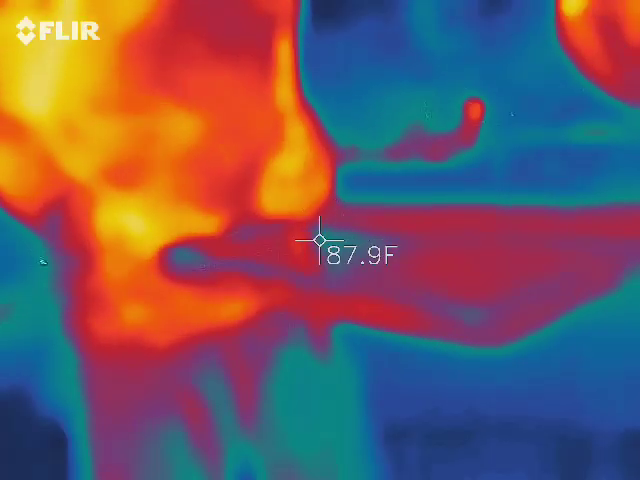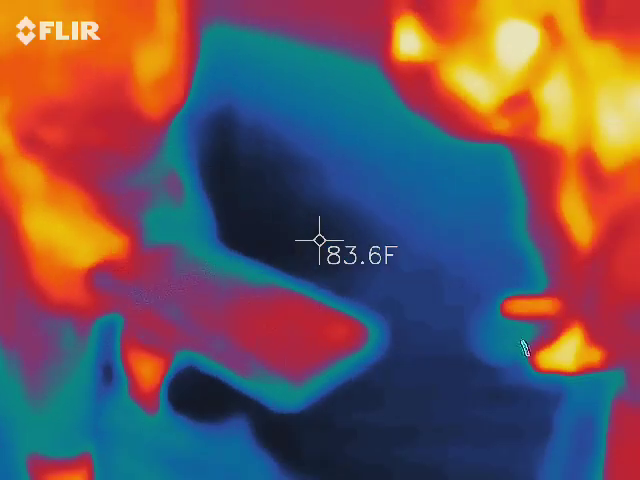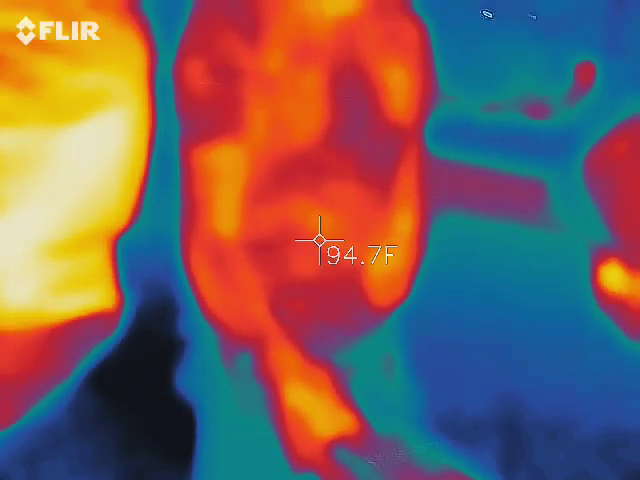Traffic makes it difficult. So complete gibberish, right?